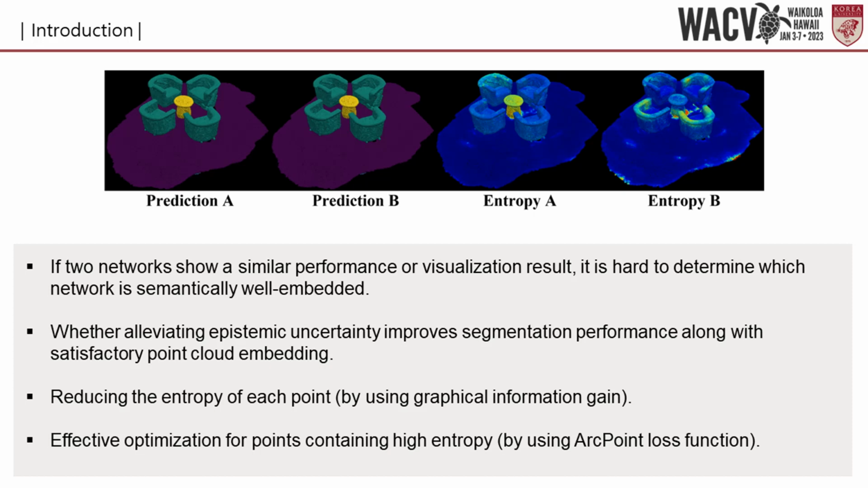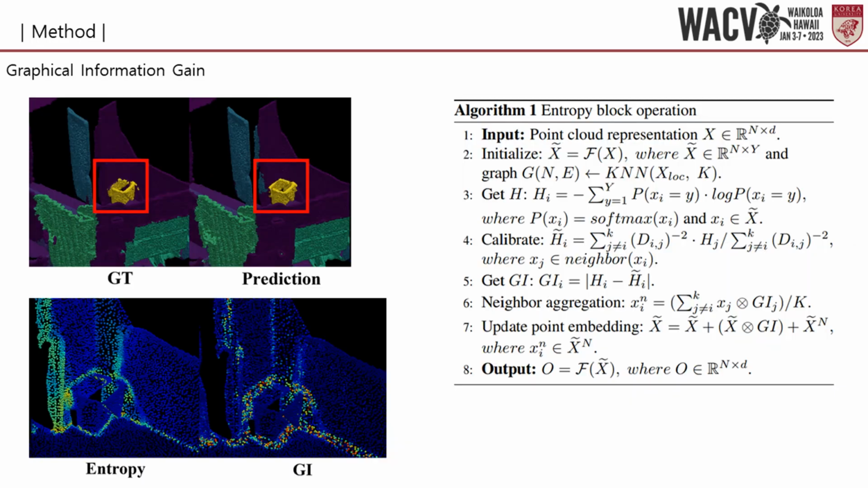To address epistemic uncertainty reduction, we introduced two approaches: reducing the entropy of each point, and effective optimization for points containing high entropy. To identify reliable information, graphical information gain measures the relative entropy between the entropy of the target point and that of its neighbors. It is theoretically based on information uncertainty.